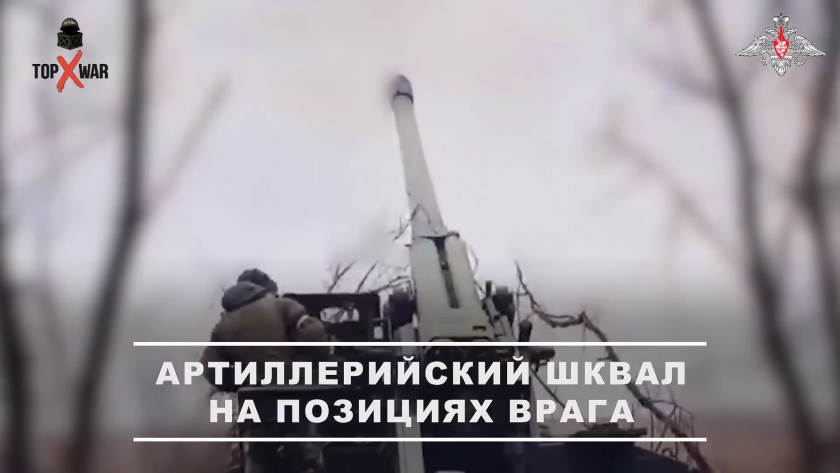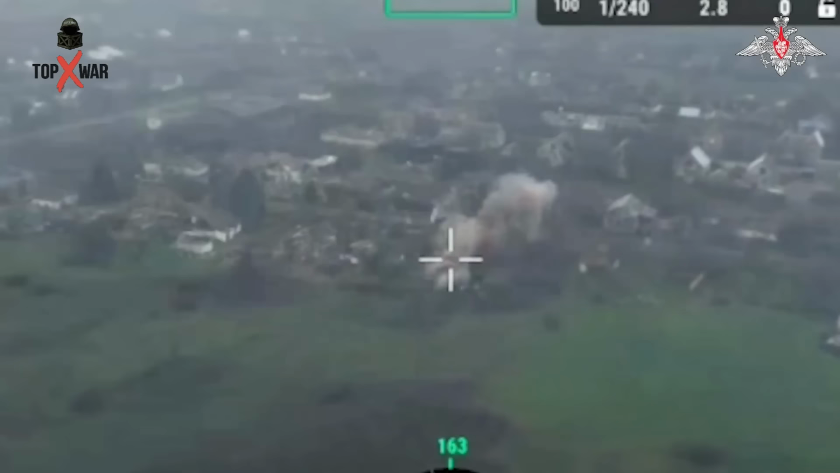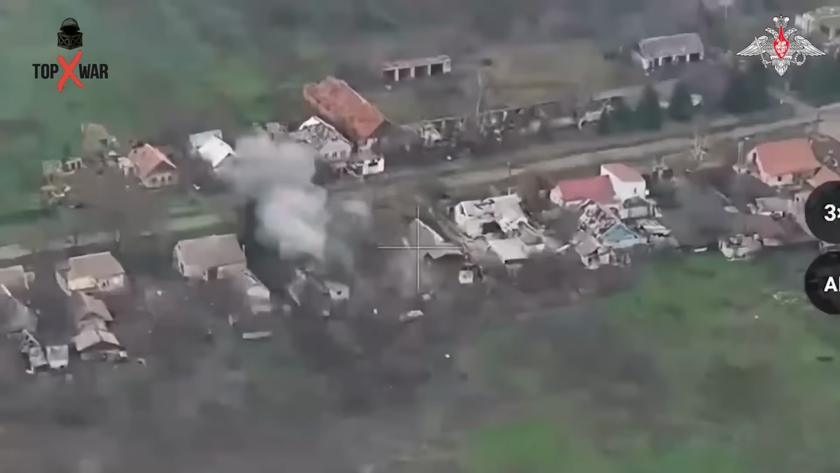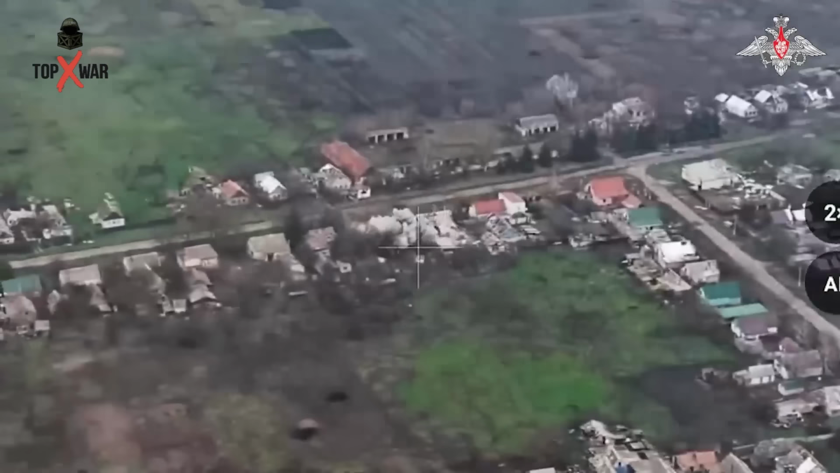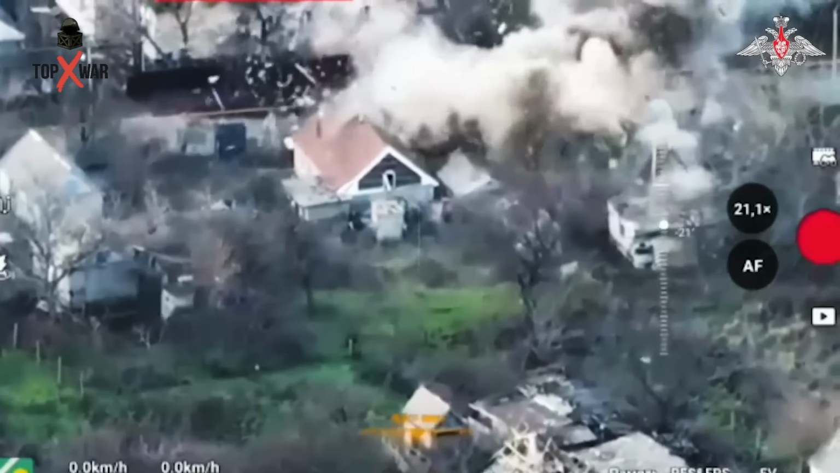Artillery crews of the Vostok grouping carried out precise strikes in Gulyaipol, destroying Kiev forces' strongpoints in one of the districts. The bombardment dismantled fortified positions, clearing the way for Russian units to advance and tightening pressure on the enemy defenses.